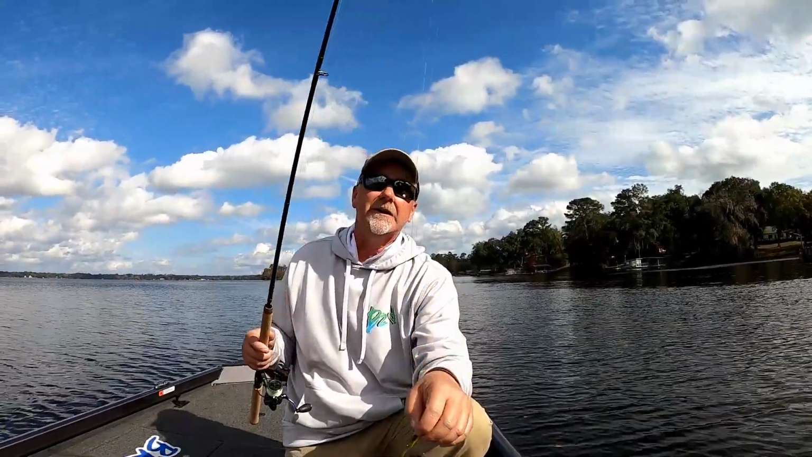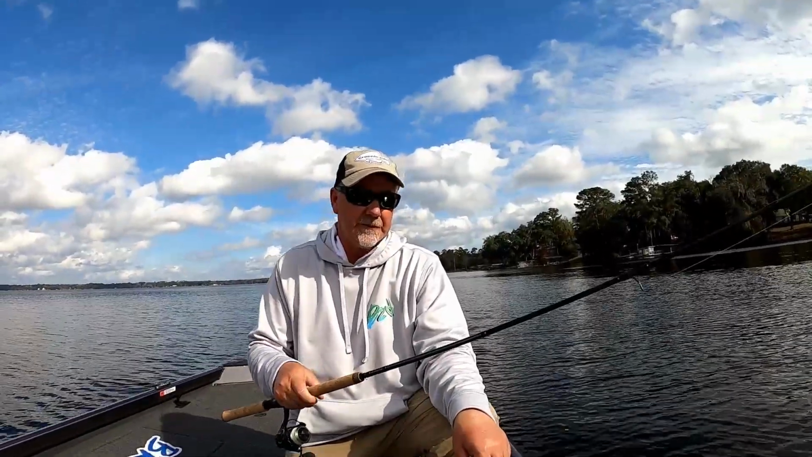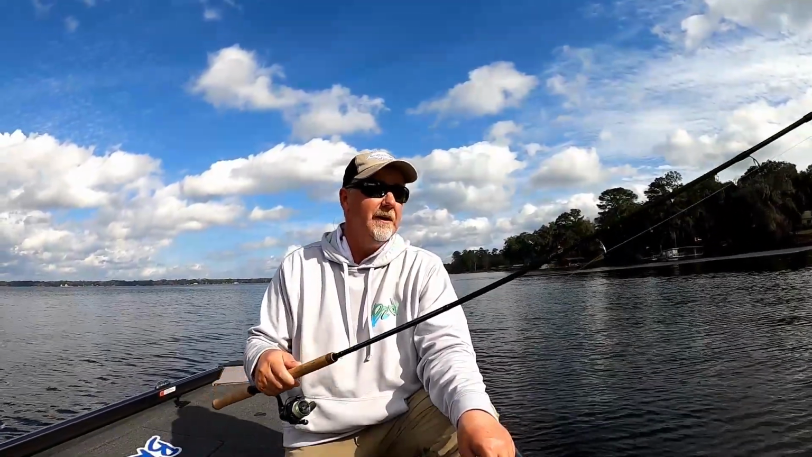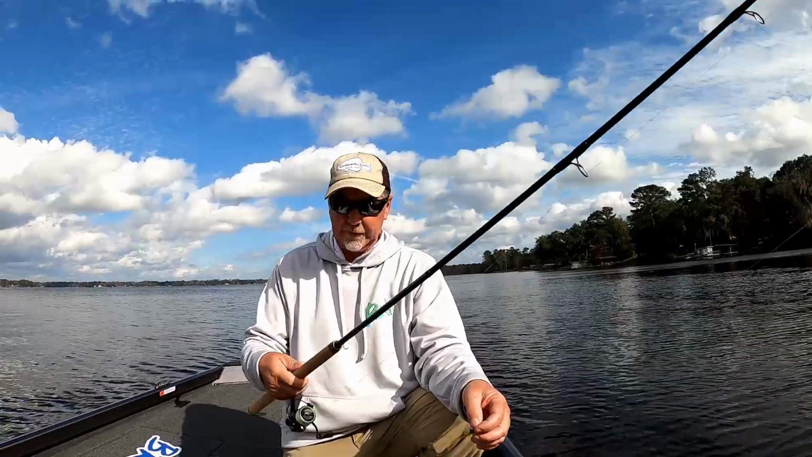So in the end it didn't really matter, but I still use this Wally Marshall Signature Series 9 foot and just absolutely love this rod, guys. This is my favorite rod so far, and you're going to see this in my hand almost all the time. It's just a really great feeling rod.